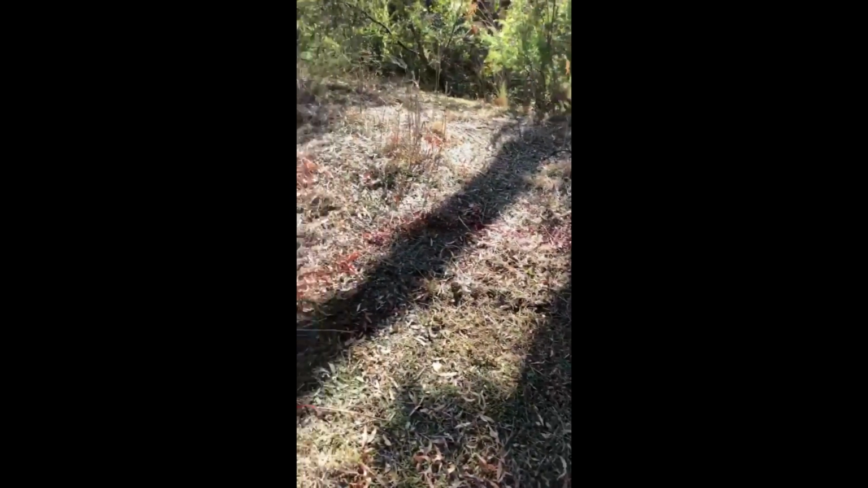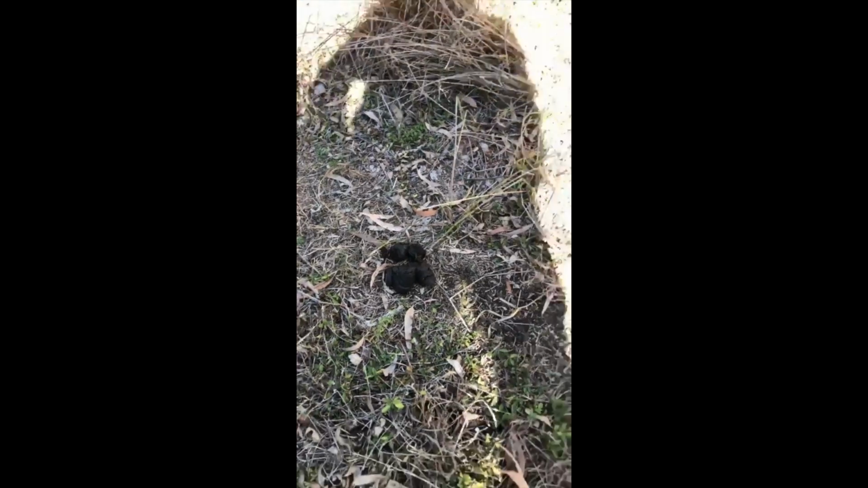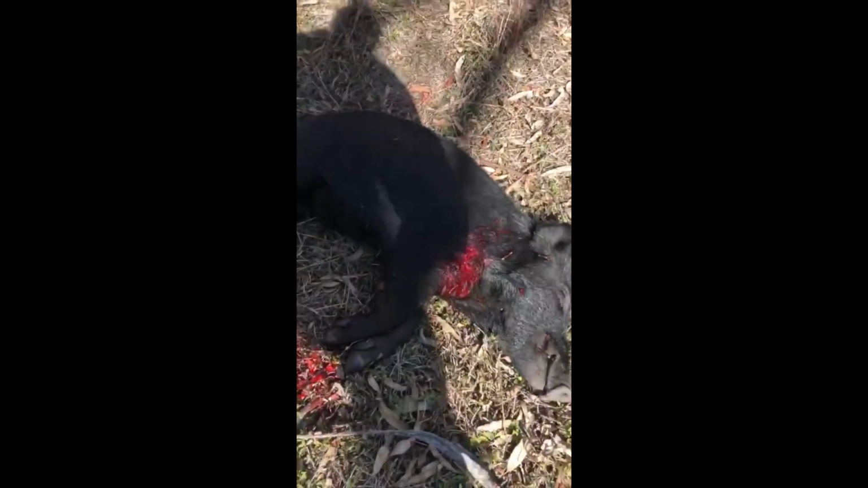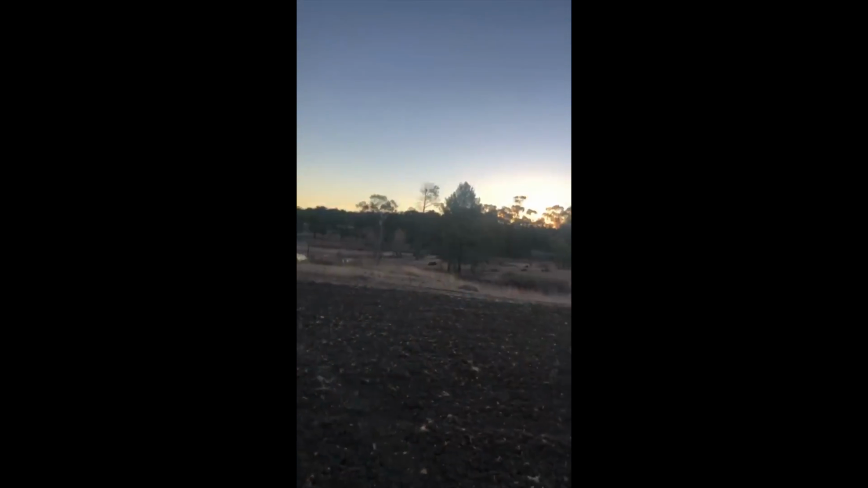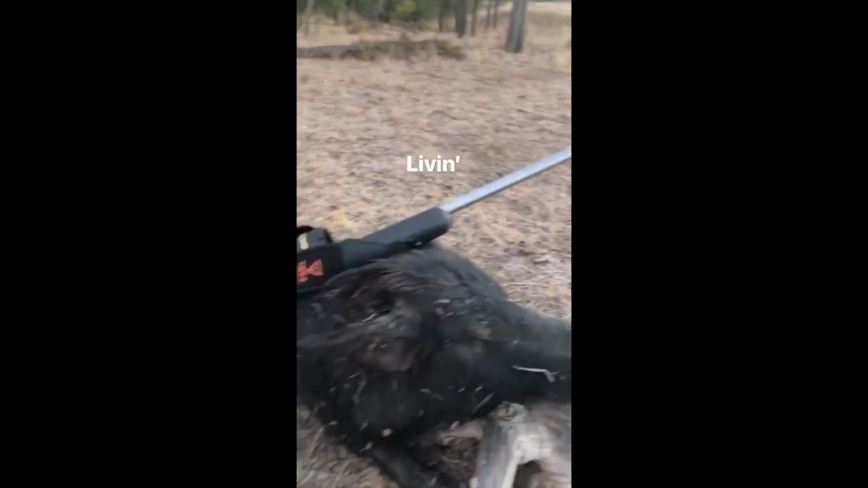A bit gruesome, but this shows you how effective the 375 is. This is how you know you're coming up to a mob of pigs. Fresh sign. And this young bull copped the first. 375. Drilled him. That's a good way to start. Boar down.